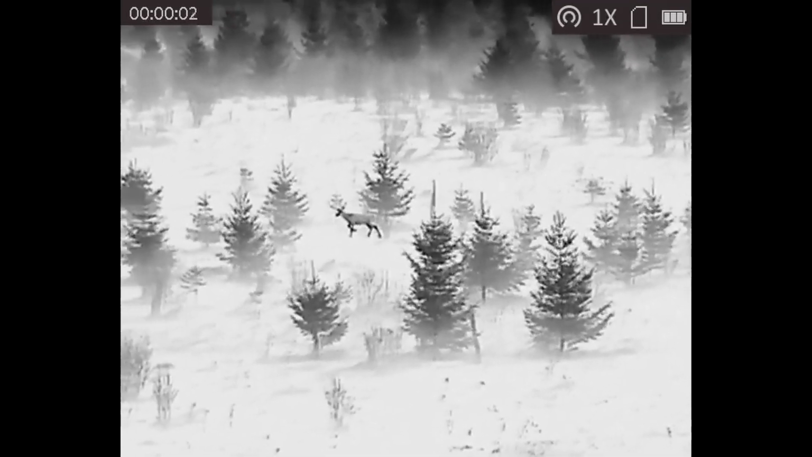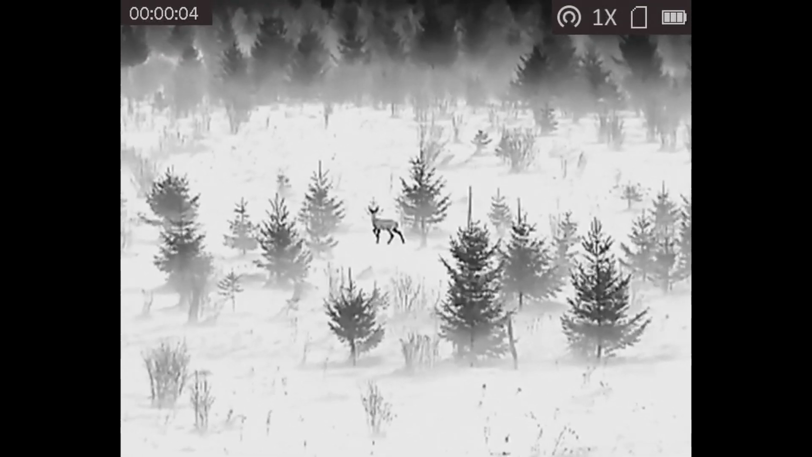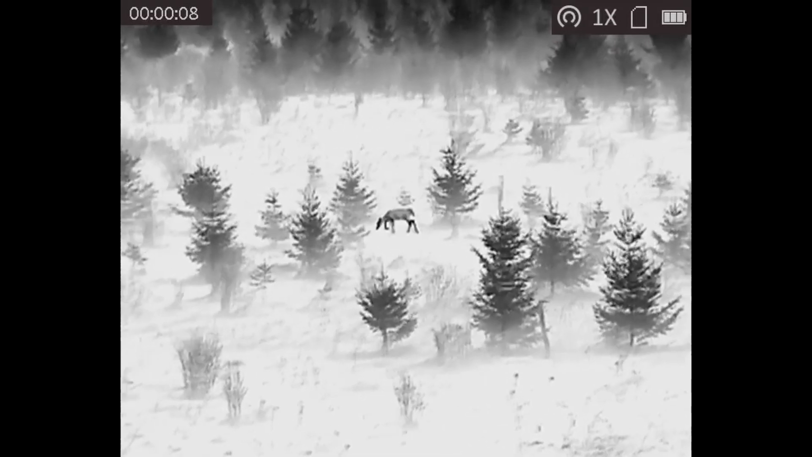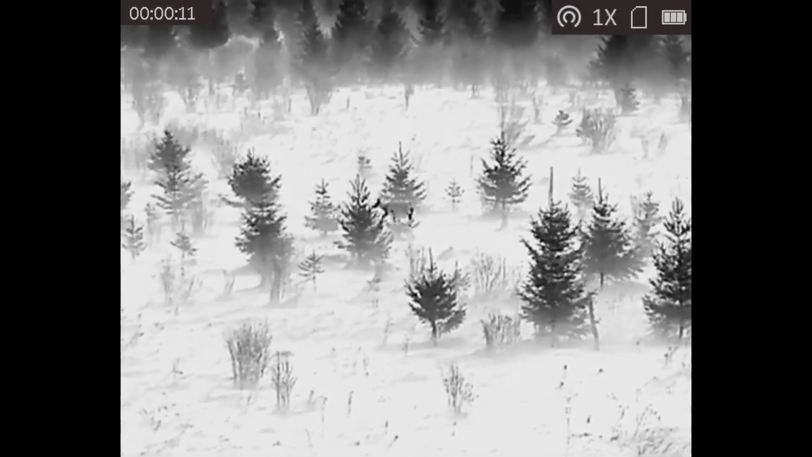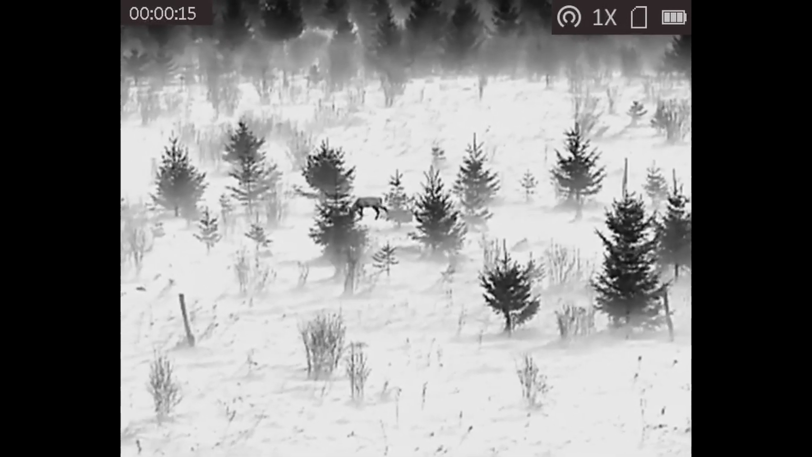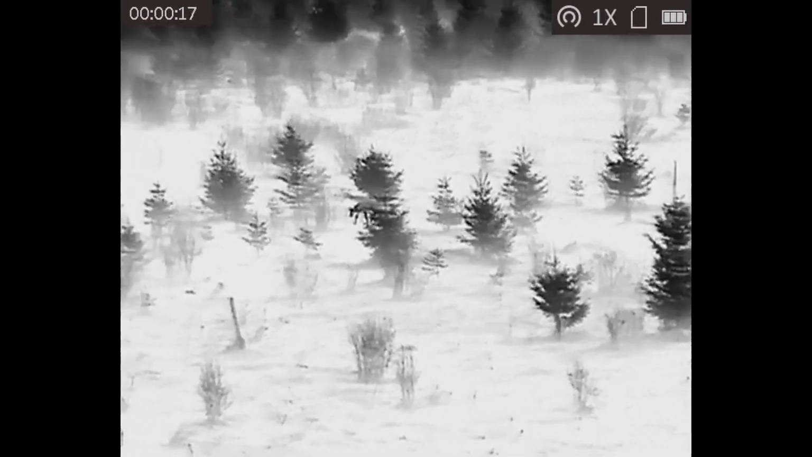Alright, so the first clip up is this deer. We got about, I'd say, about 150 yards. And you can see the heat coming, it's black hot, so the heat is coming from the legs and the feet. And the trees are showing up a little bit, but yeah, this is black hot deer.